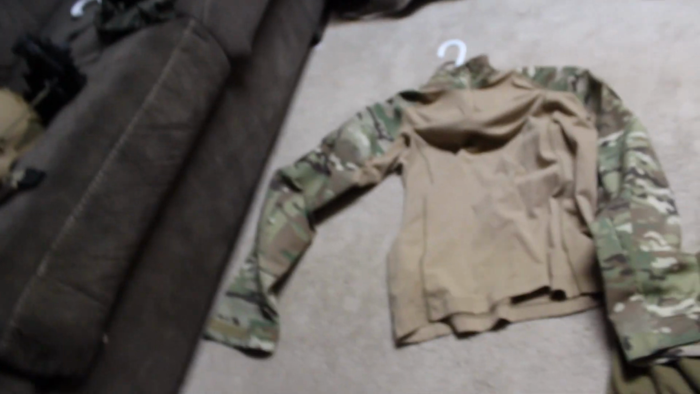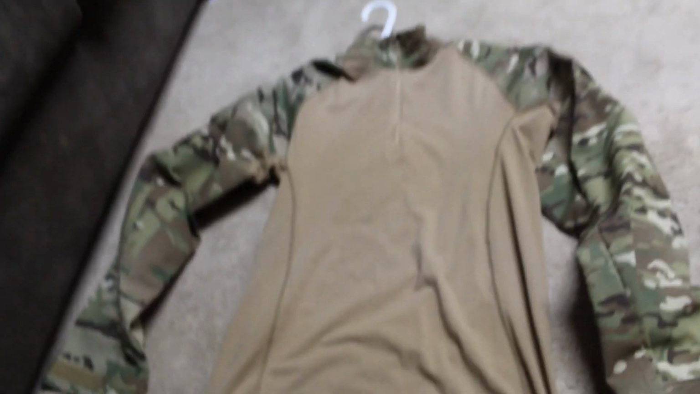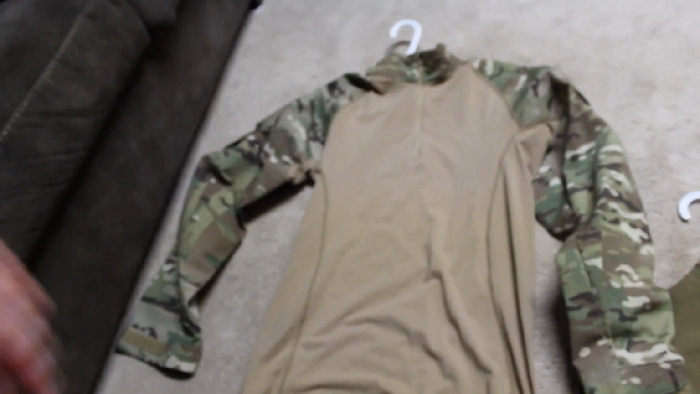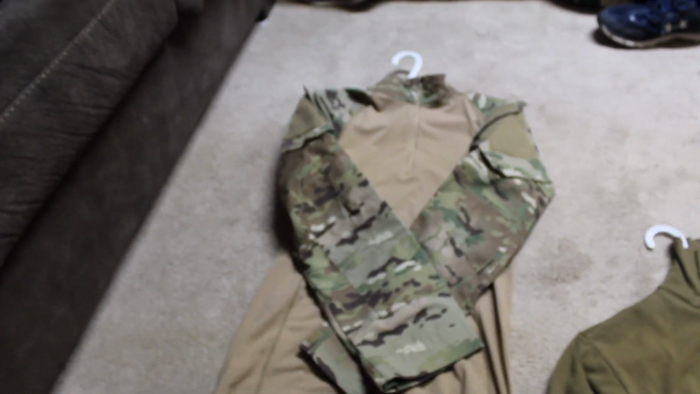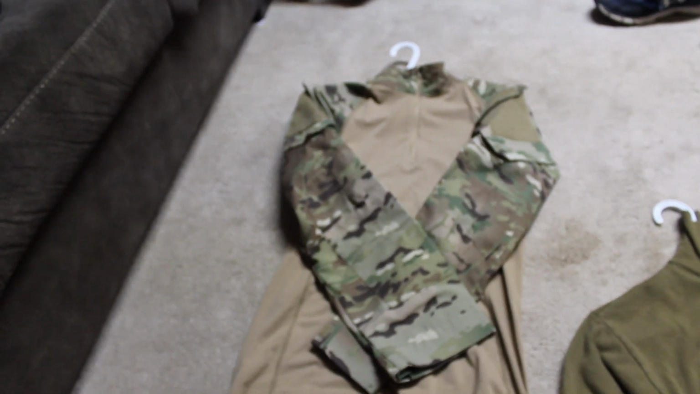This shirt did fine before IR. It did not do well under the IR. Maybe it's more a consequence of environment or what, but it glows a little bit. It's not awful, but it definitely glows, and it popped out when I shined a light on it. Nothing seemed to really do as bad as the Ranger Green